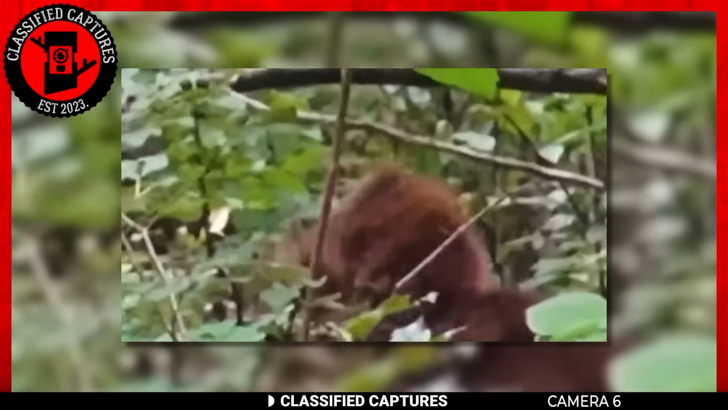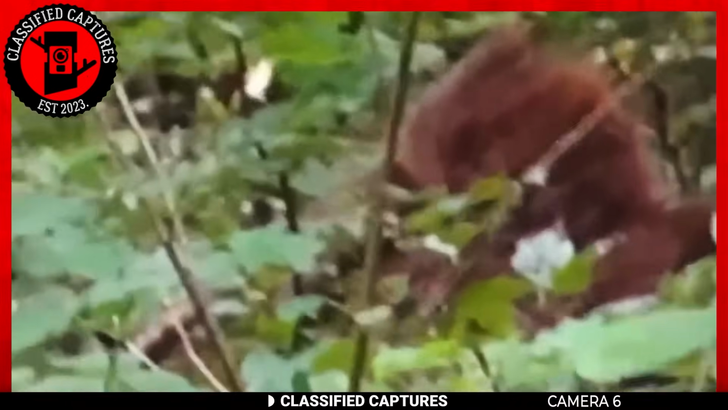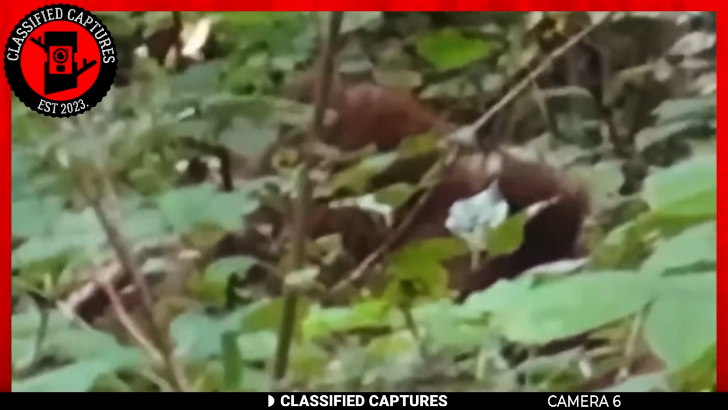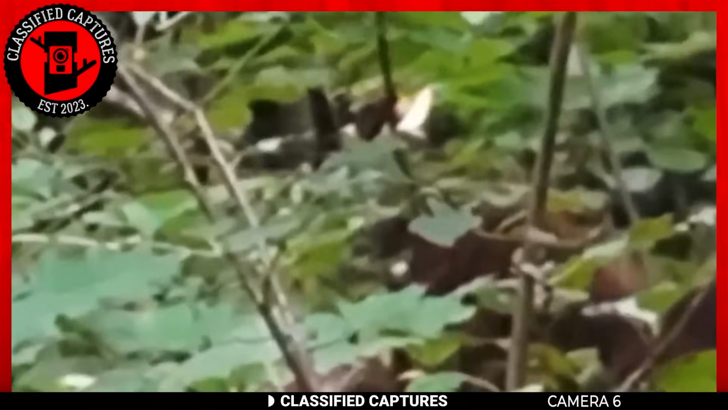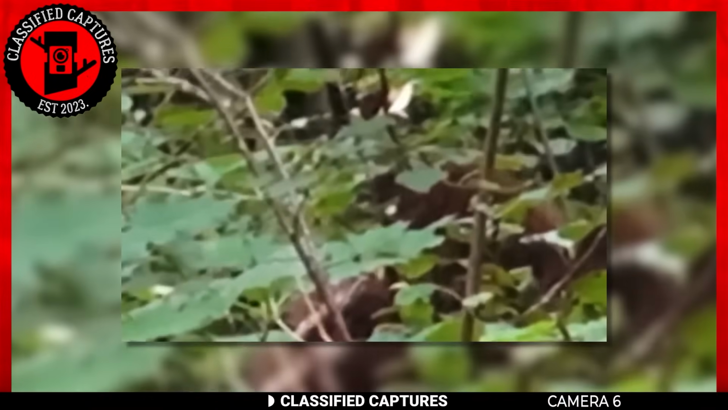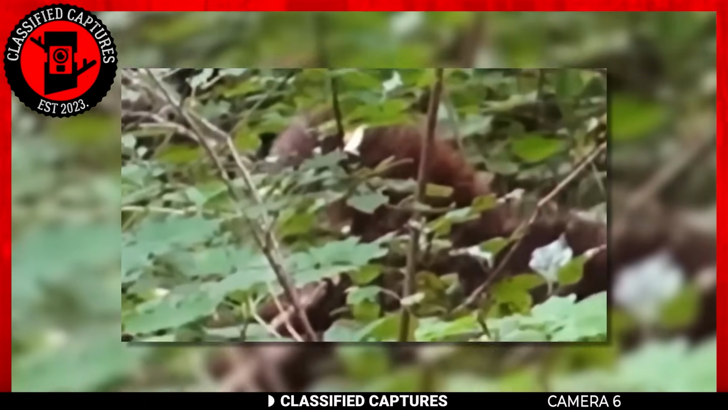While it's crucial to approach such footage with a healthy dose of skepticism, the context here is intriguing. The area where this footage was captured is renowned for Bigfoot sightings and is not known for having a population of bears or primates. This raises questions about the possibility of it being a legitimate Bigfoot encounter.